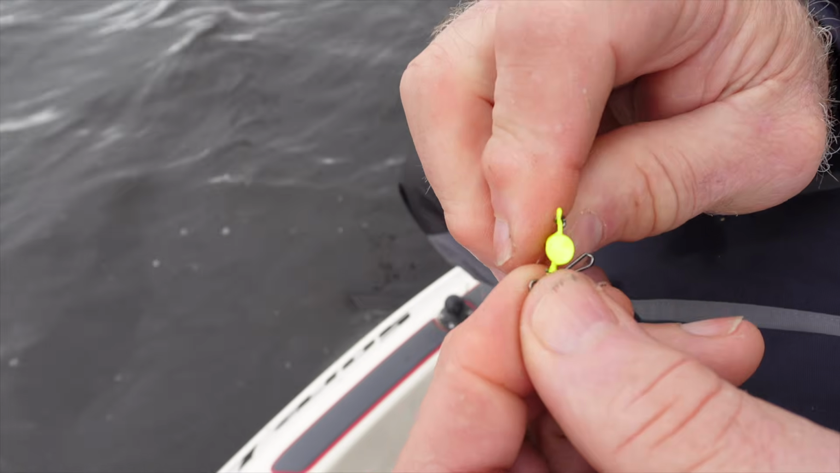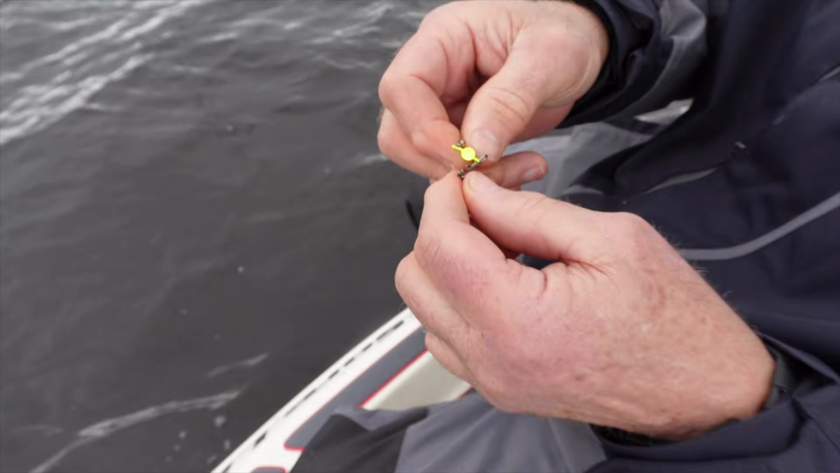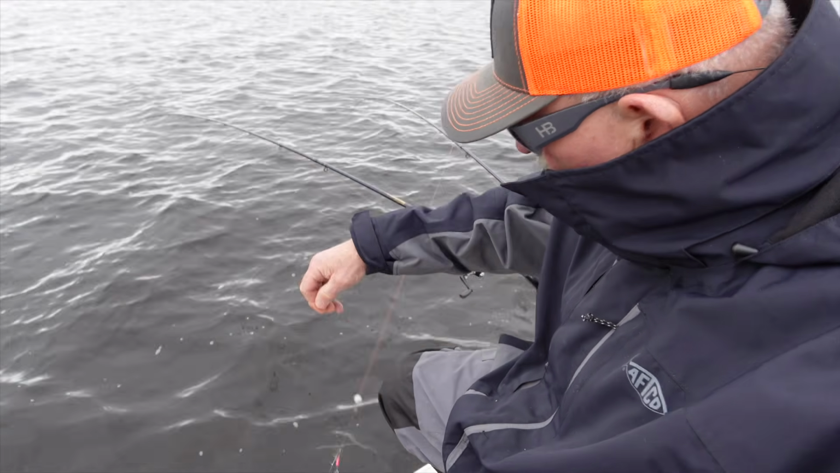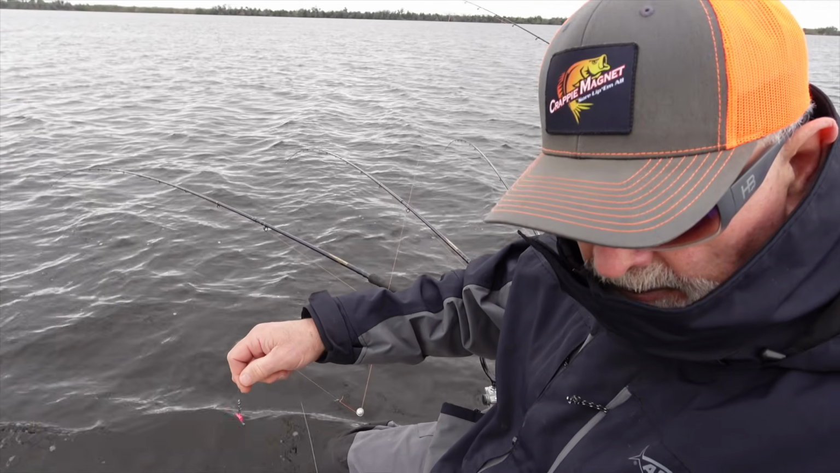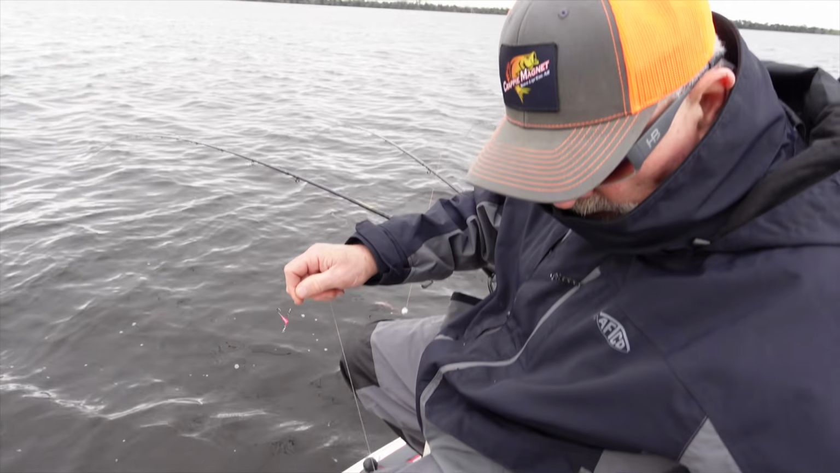Let's see here. There you go. It's fancy and fast, a way to rig up. And you have those pre-tied, right? Yes. And then you've wrapped them around kind of a little pool noodle there, or whatever they do.